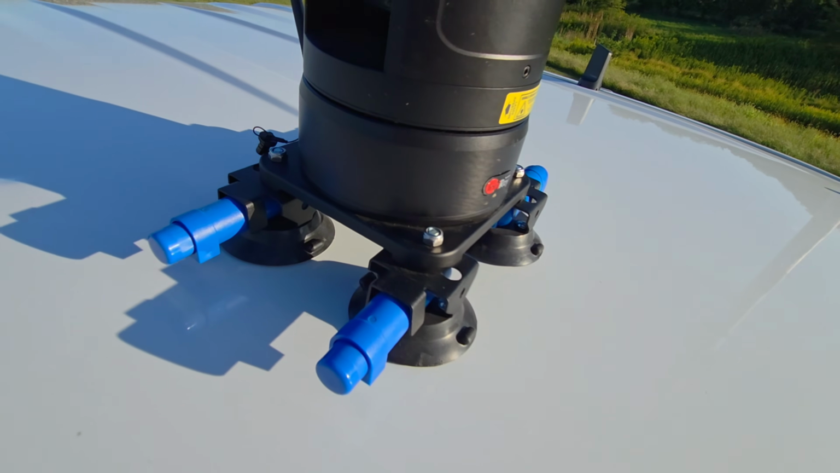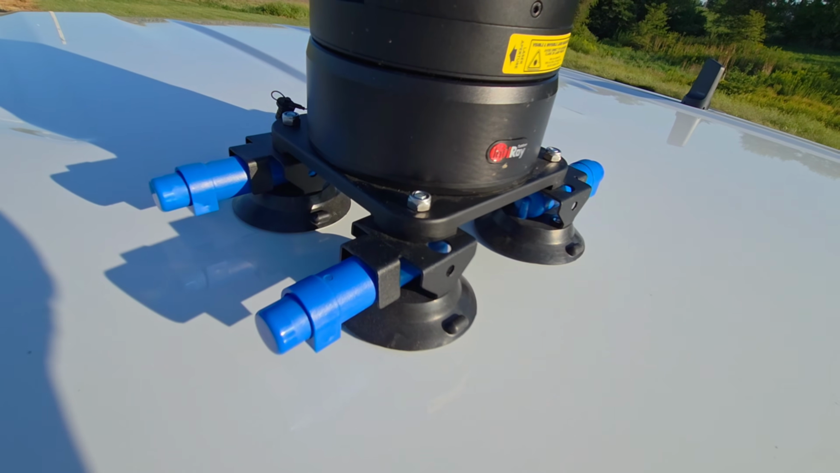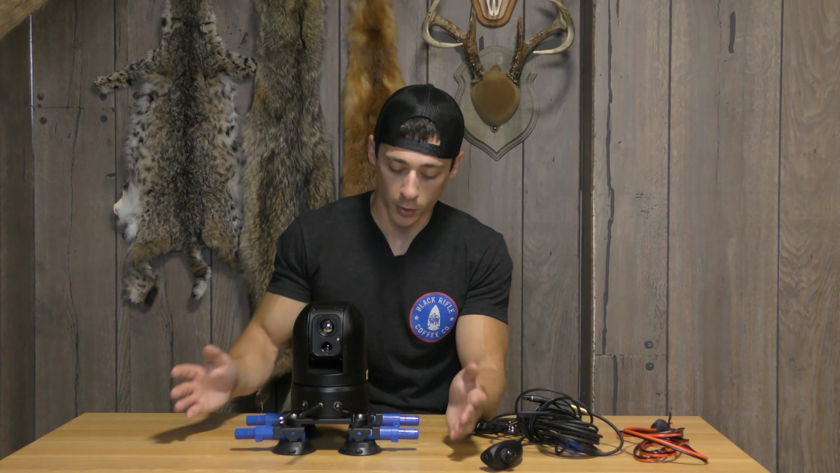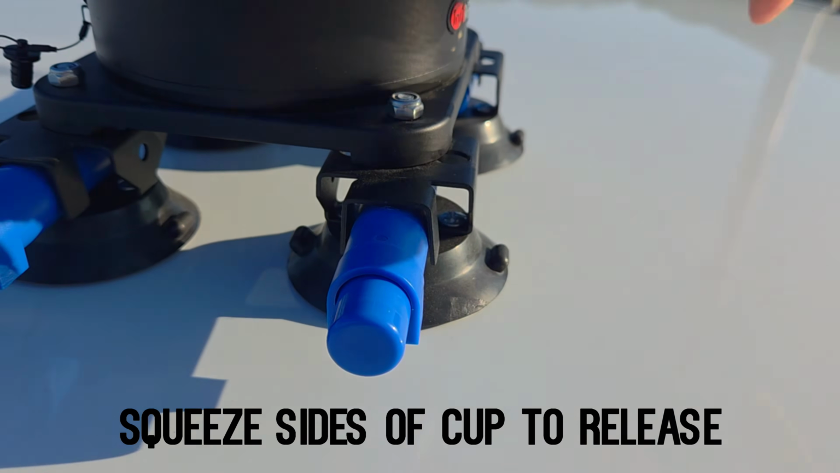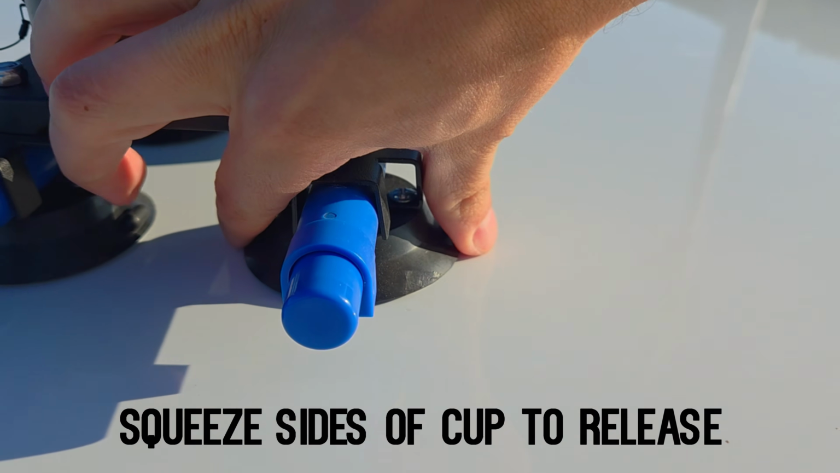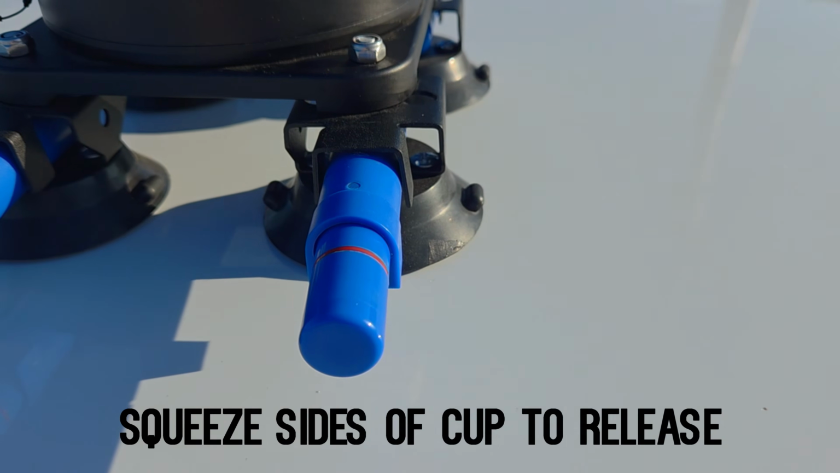I was a little bit sketched out hooking this up for the first time, a little bit nervous. We stopped every 5 miles or so on the highway and made sure that this thing wasn't going anywhere. At the end of the night, we ran about 100 miles and this thing did not budge whatsoever. So I'm very confident this thing is not going to go anywhere.